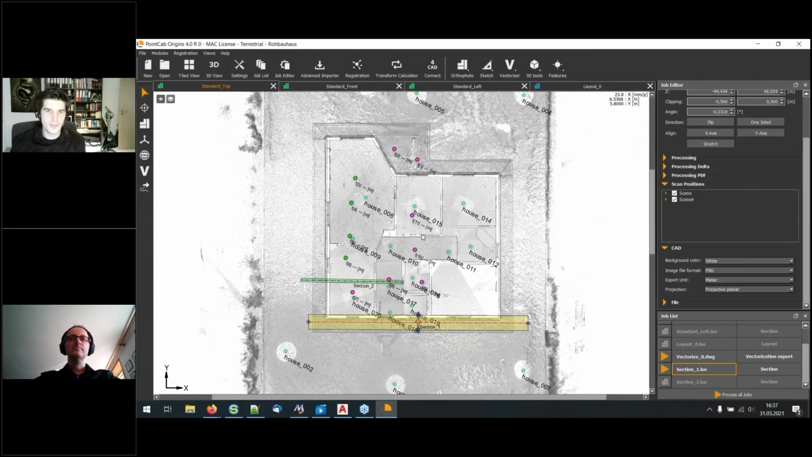All people who are using a 2D CAD system, so a CAD system which is only showing you XY coordinates, no Z coordinates, will be very pleased with that feature. You see, I've already changed it here in the CAD options to projective planar. You know the old options 3D, planar, and planar origin, but now projective planar is new.